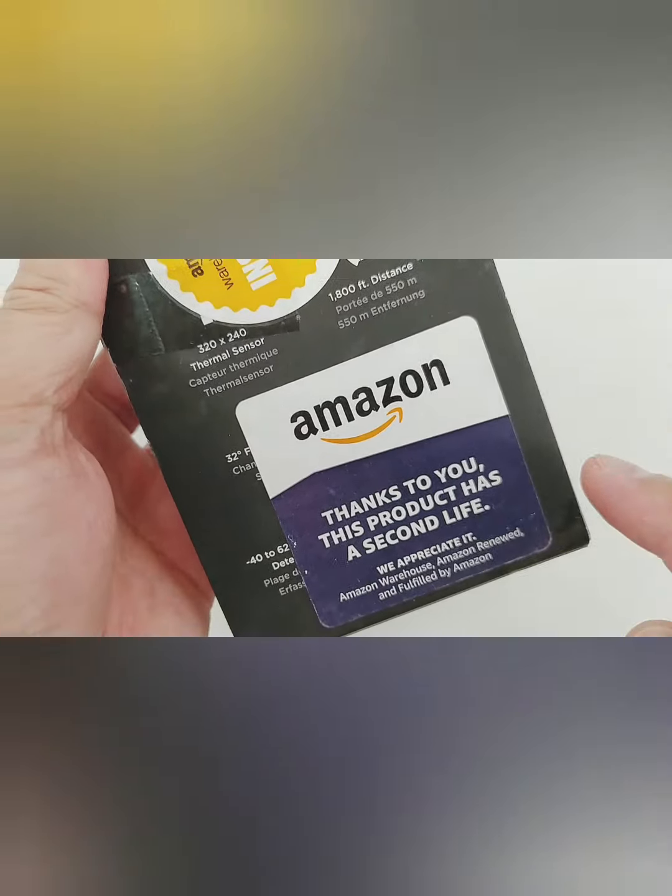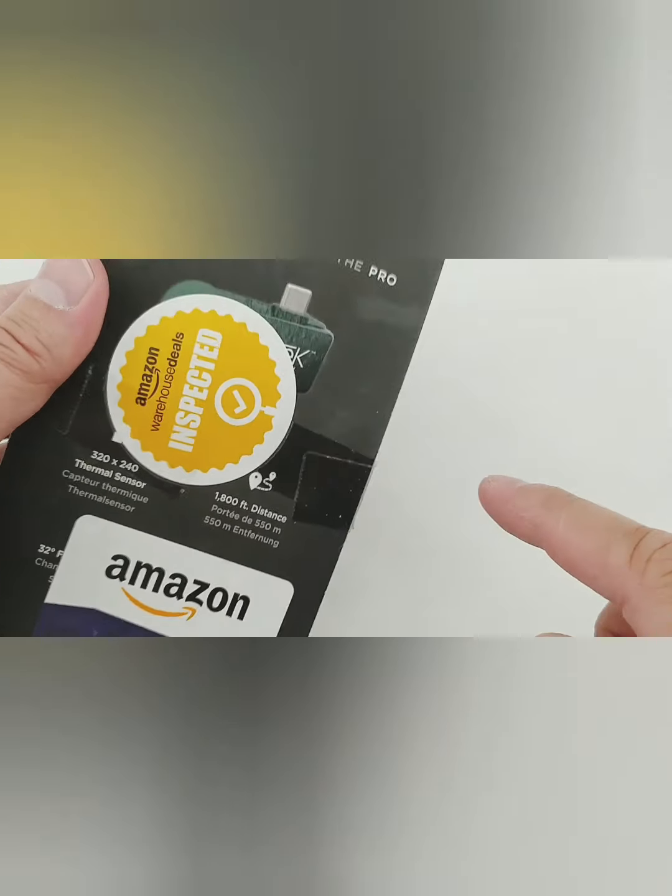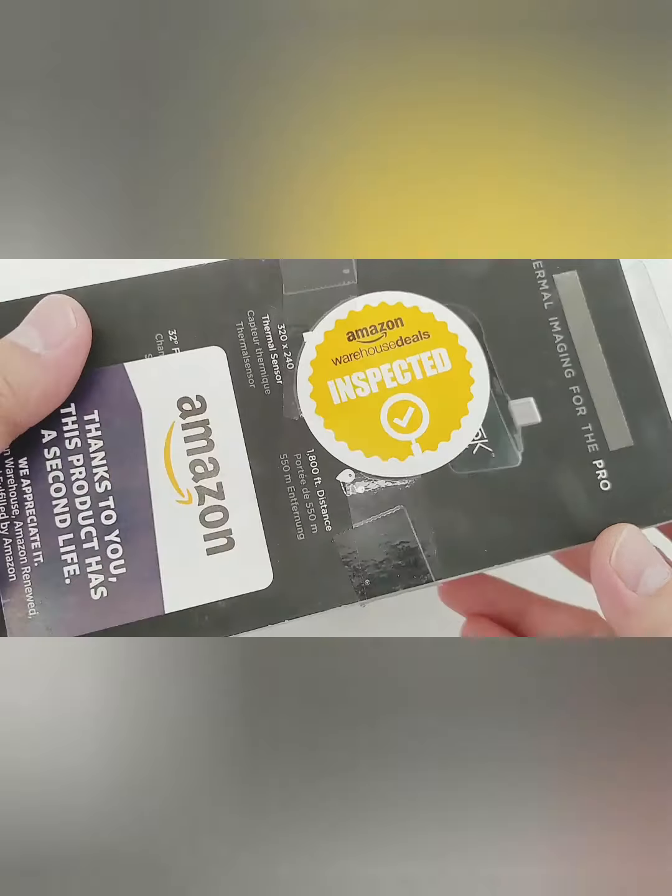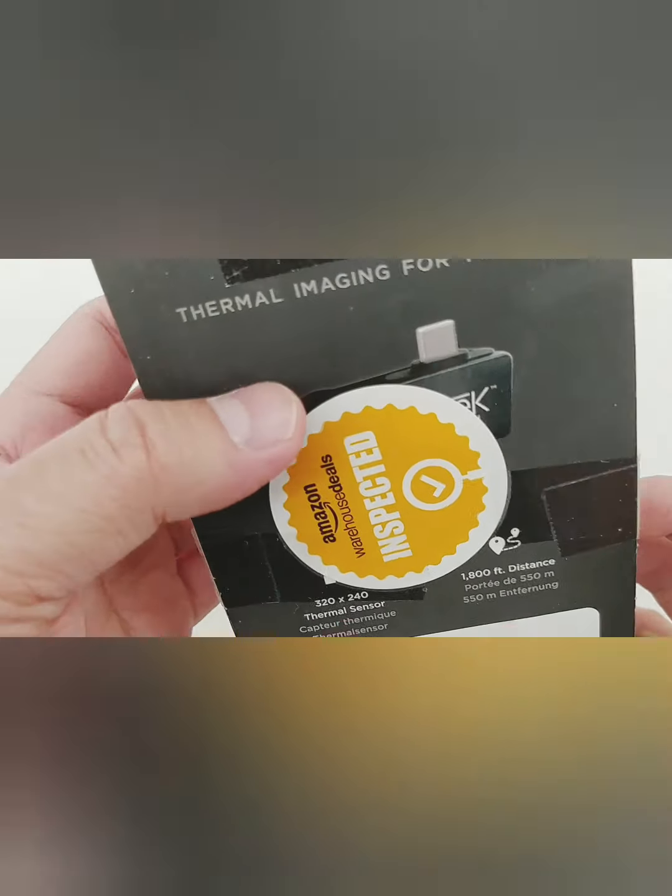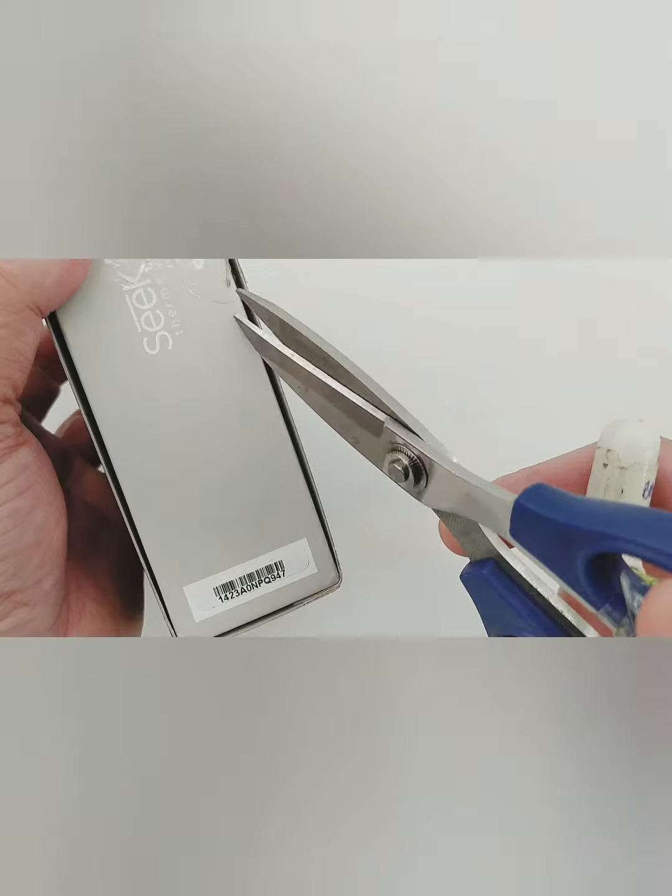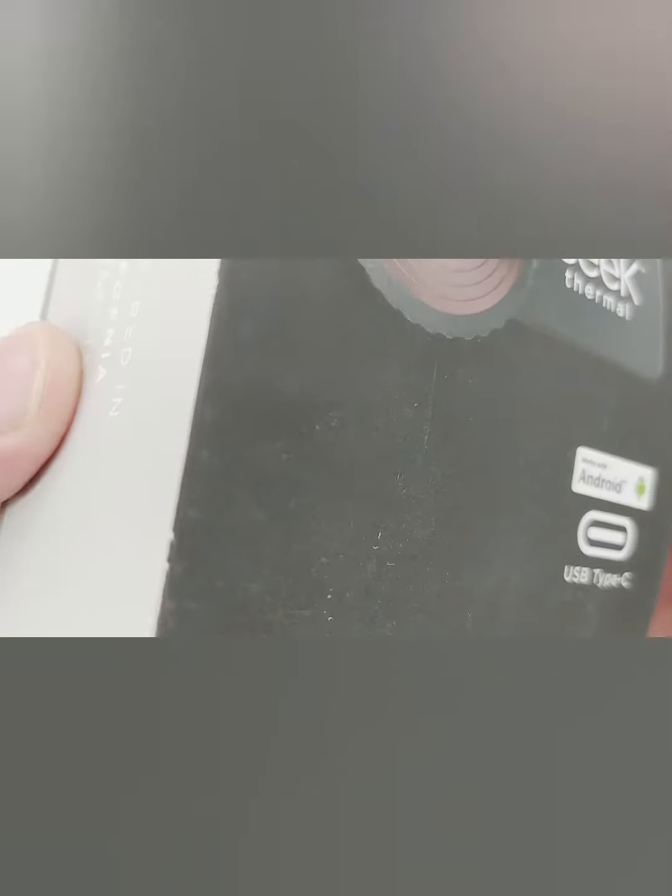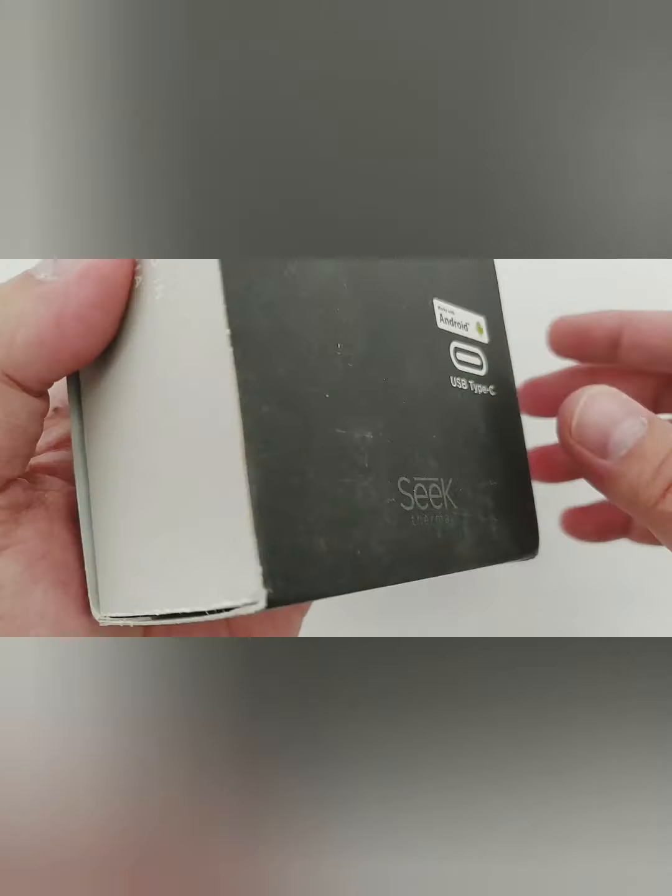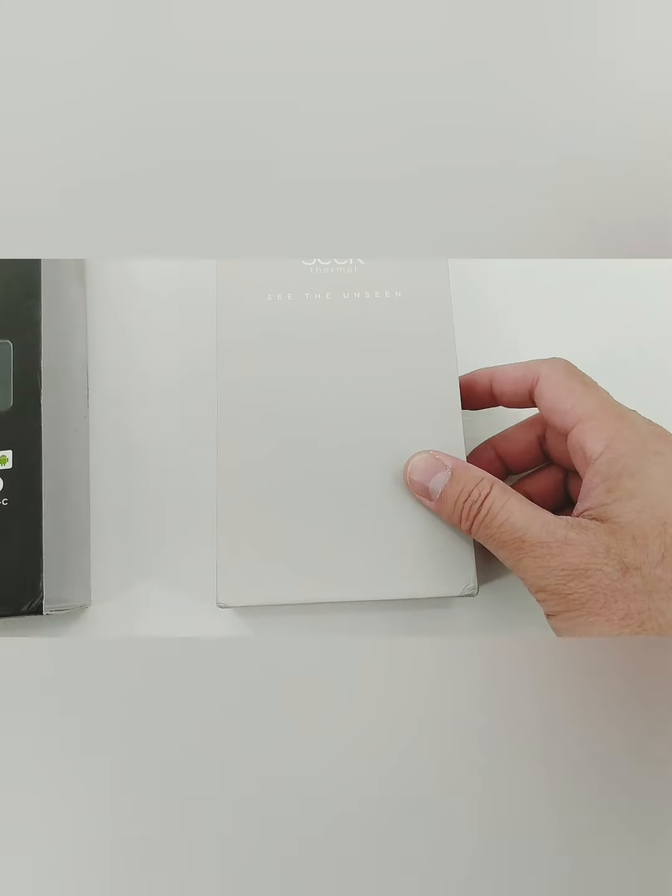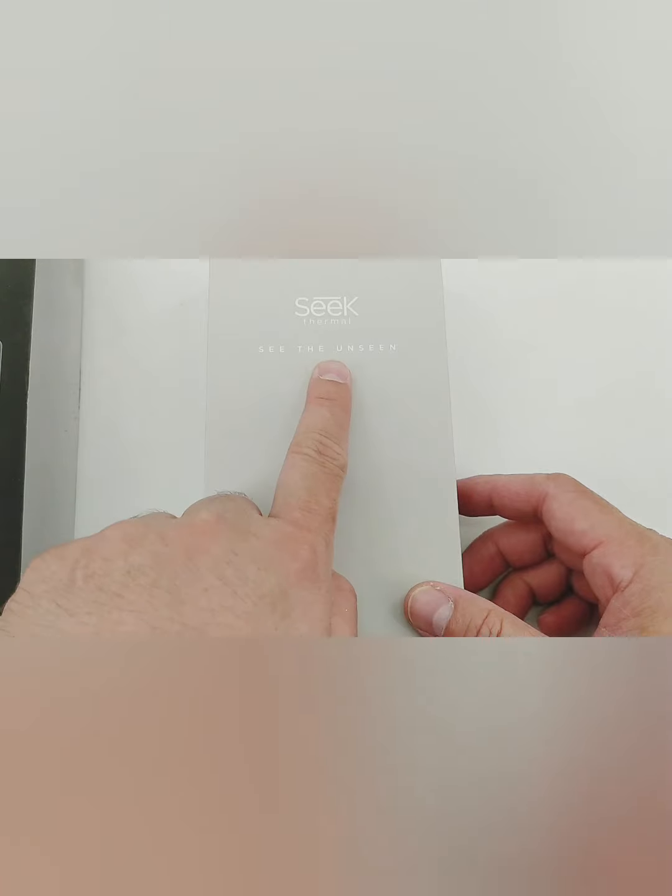So if you look at it, they actually bothered to put a sticker on it, just to inform us that they're thanking us for buying a second hand item. As you can see, it's already opened, so we just have to open it. My cousin actually opened this already and had a look at it, but she did not test it because she didn't know how to use this thing.